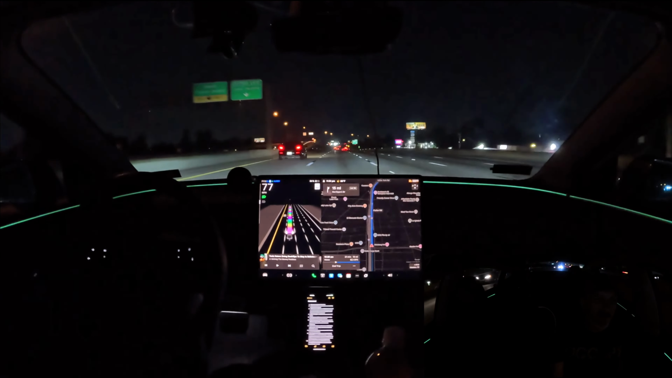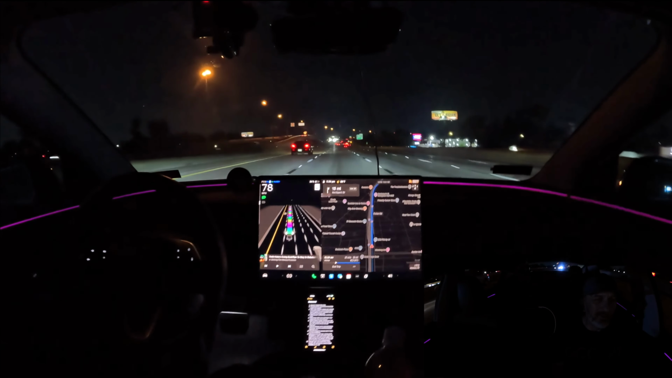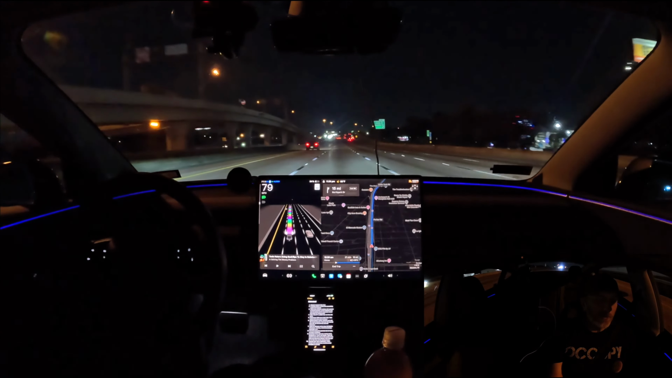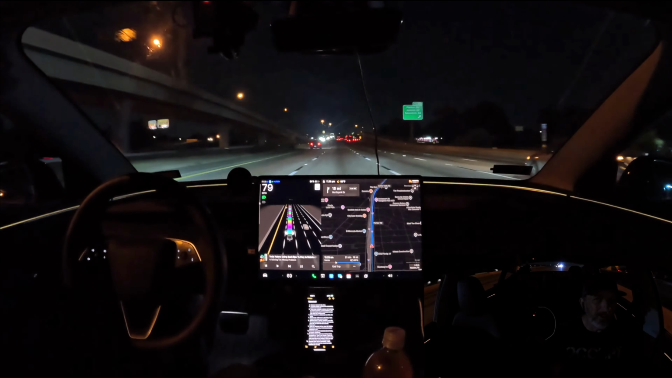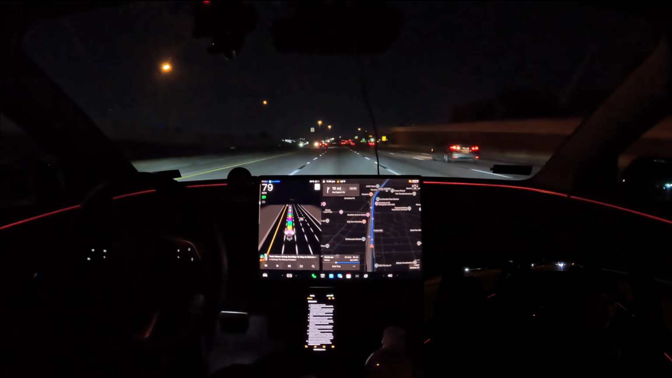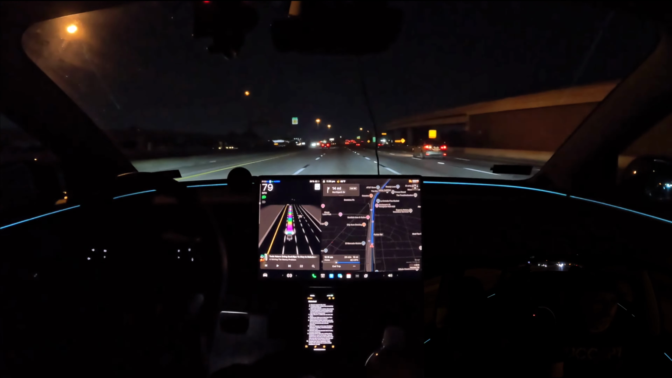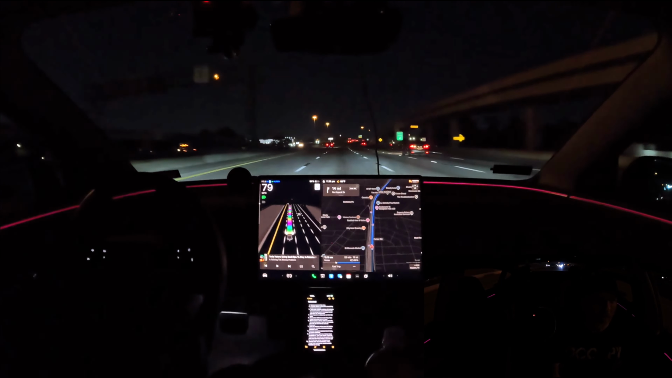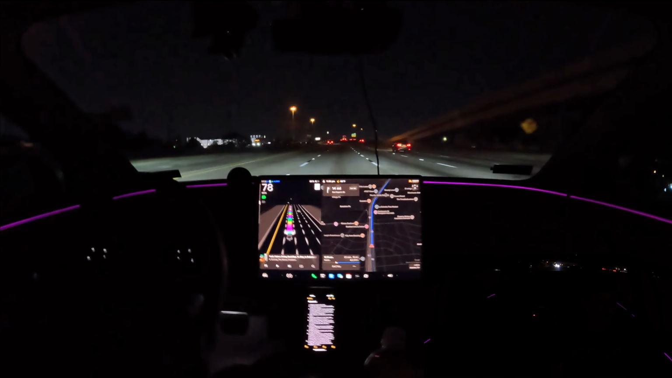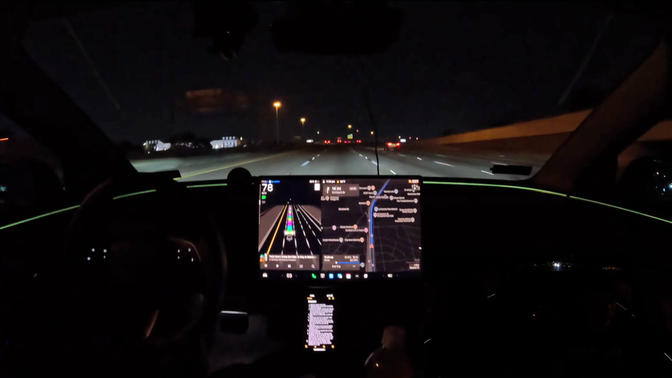So that's where we're at with that. Be interested to see what's next for the Austin GeoFence. We are seeing quite a lot of validation vehicles driving all over the greater Austin area. We saw one in Kyle, Texas. Somebody saw one up around Taylor, Texas.